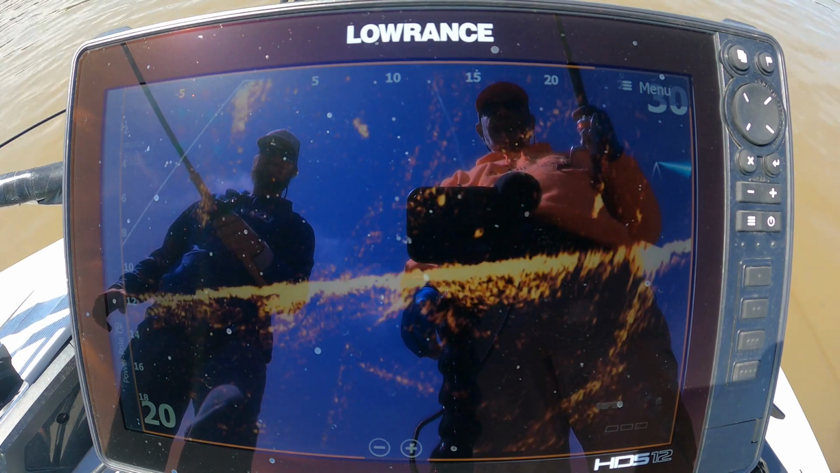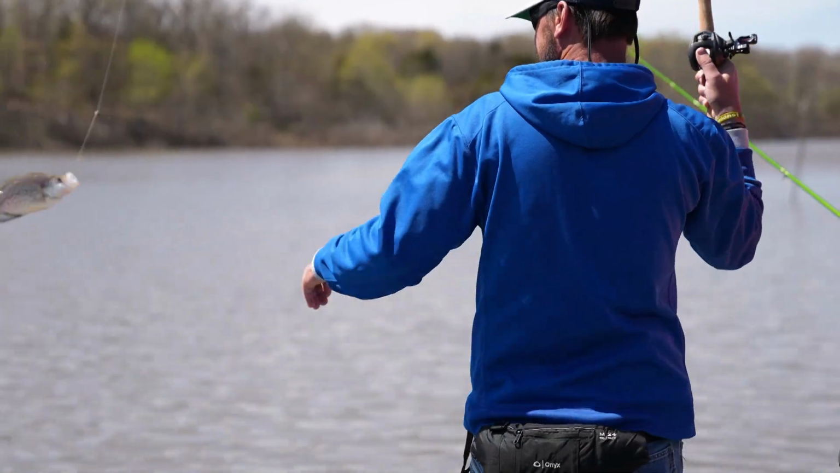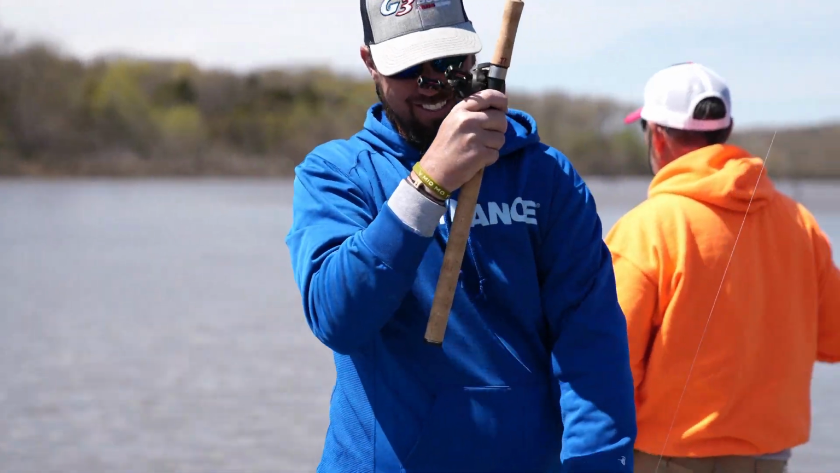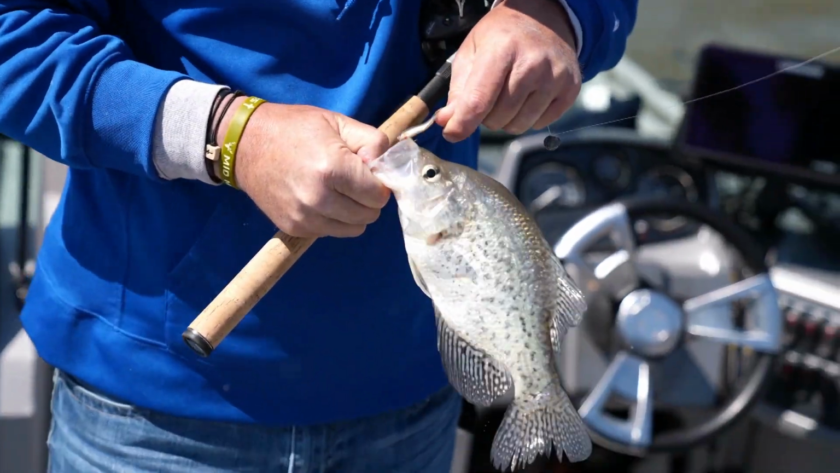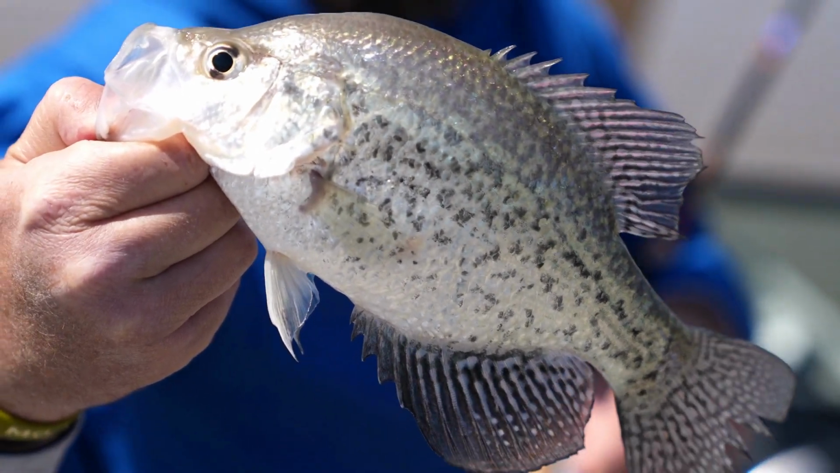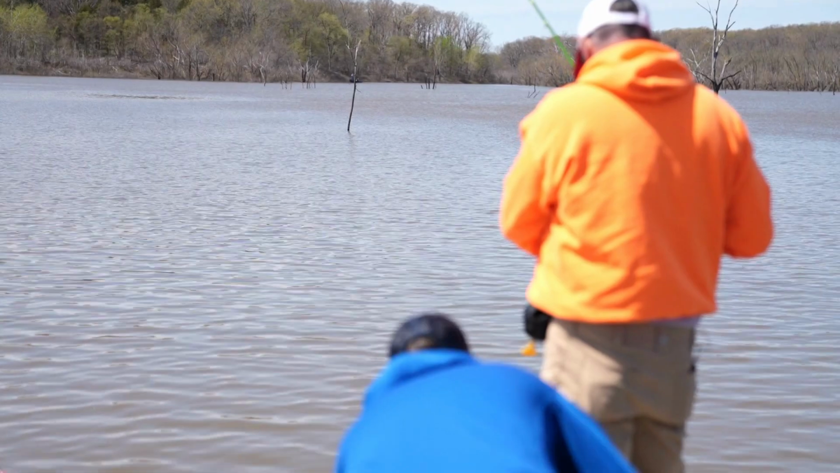Right there, you're right above him. He's swimming around. There he comes. Here he comes. Right there. Boop. Black crappie too. There he was. Active crappie, active target. That's what you gotta have. There's another one right there, catch him.